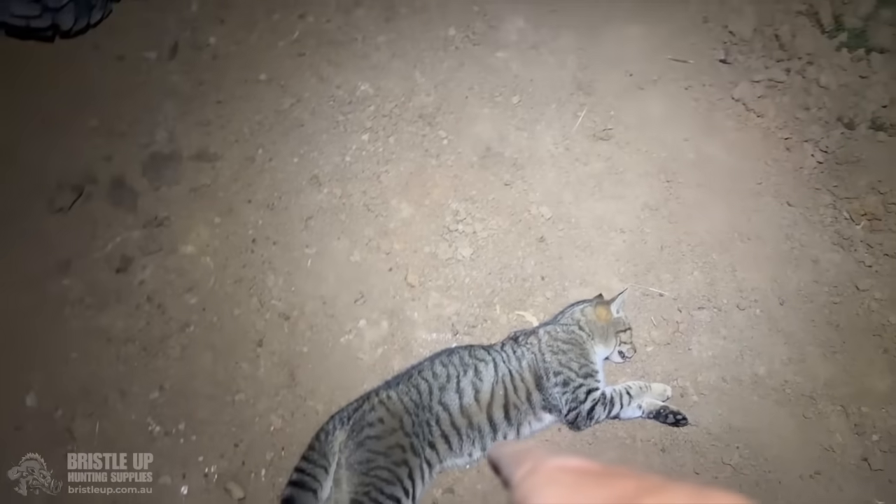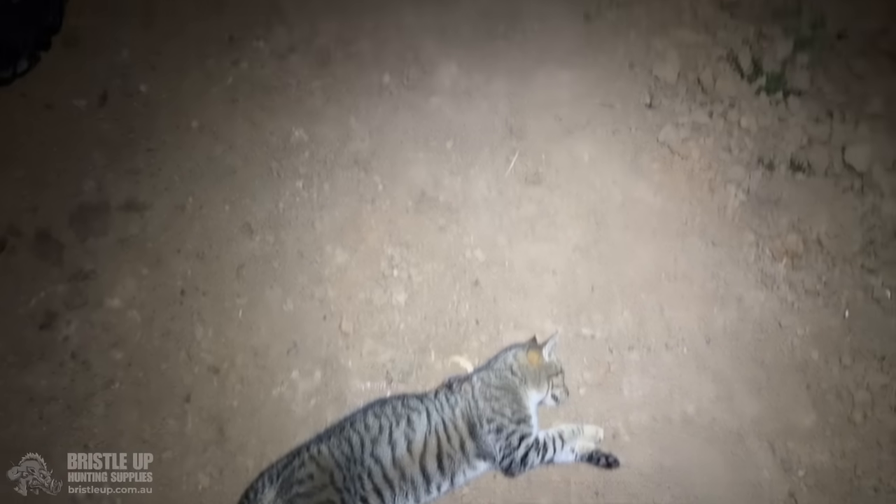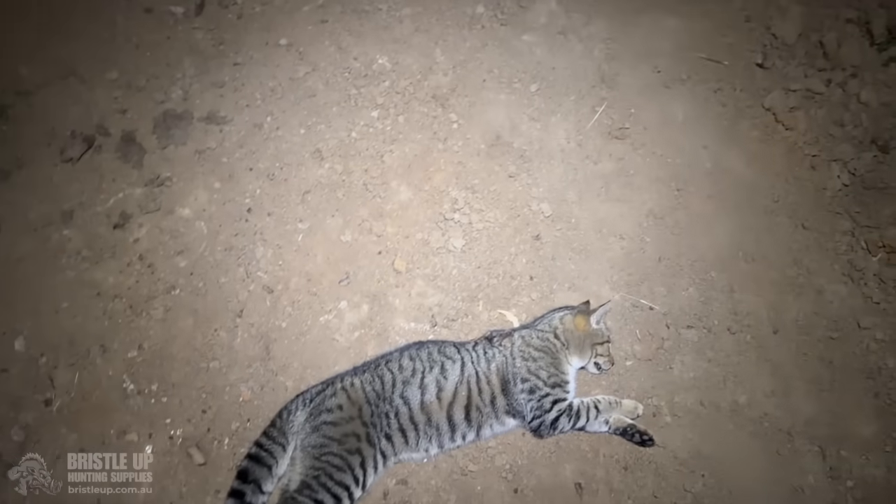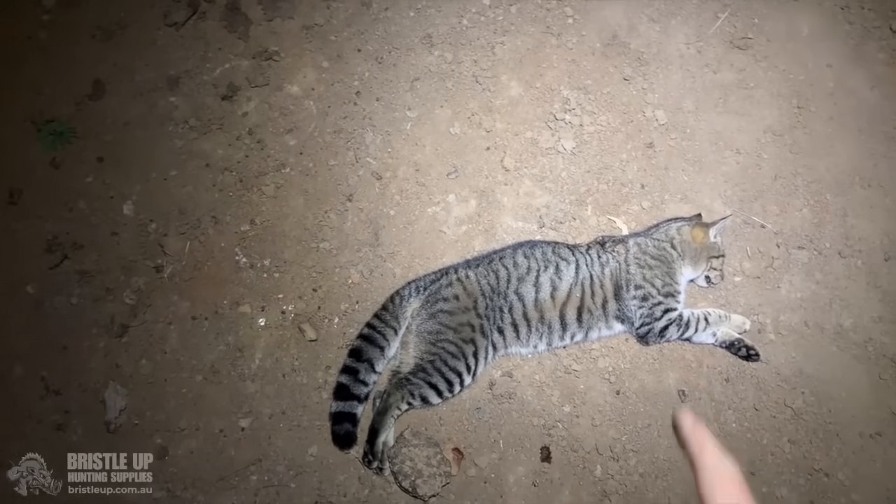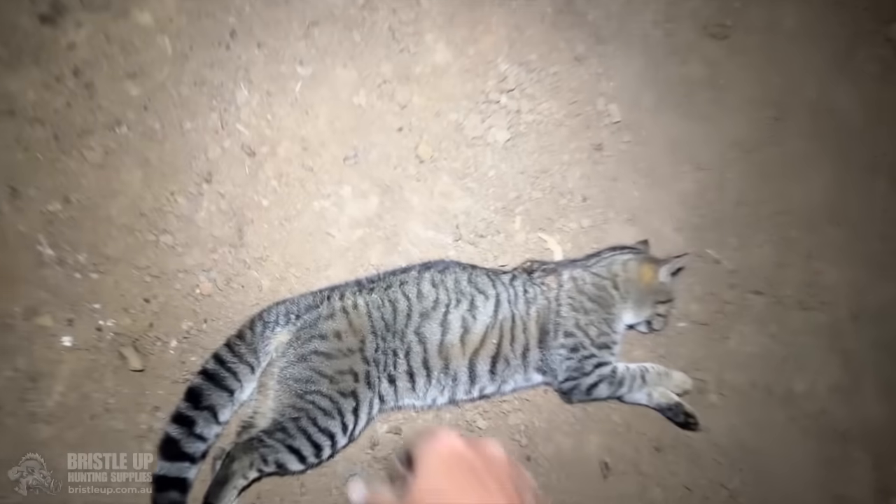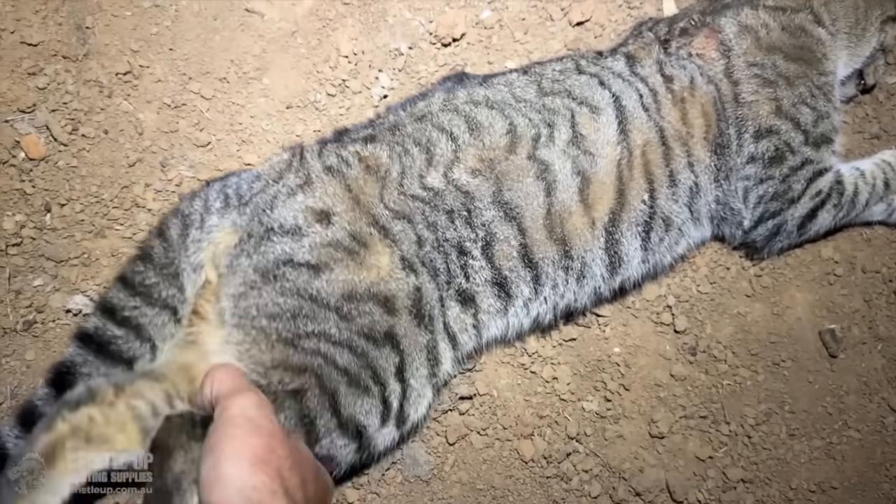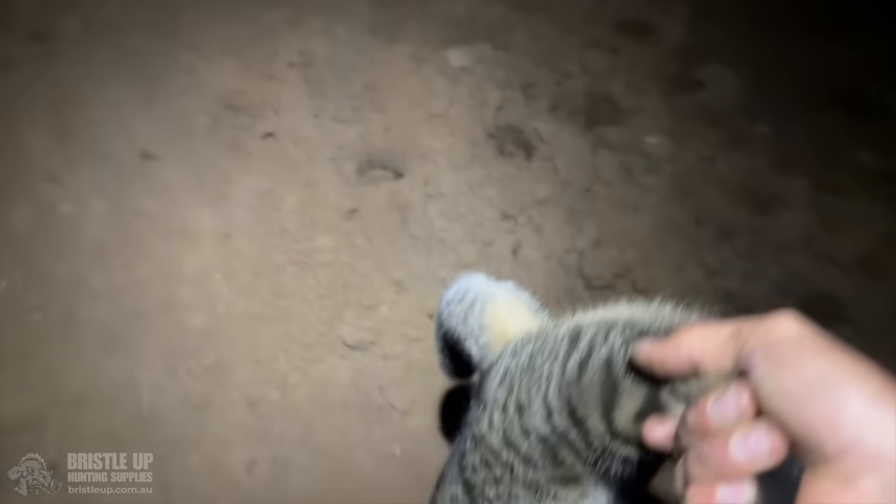Oh well, I'd say this one here is probably the cat that did walk past my camera. I had the wish away camera set up there, probably 300 or 400 metres up that way, and I did see a cat go past a few times. It looked like this one, pretty dark sort of top on it. So really good result. Go and rip the scalp off him and go home and have some dinner.